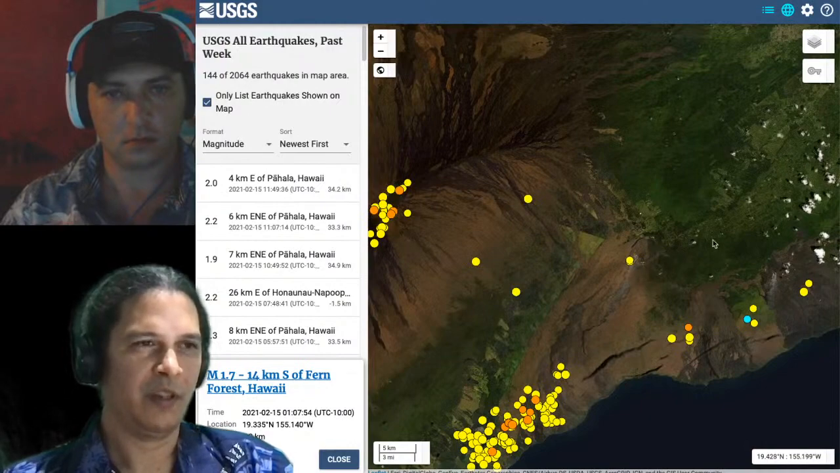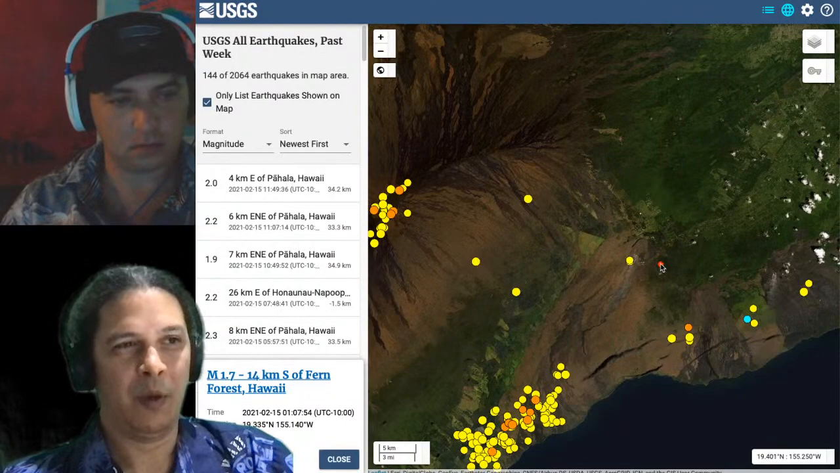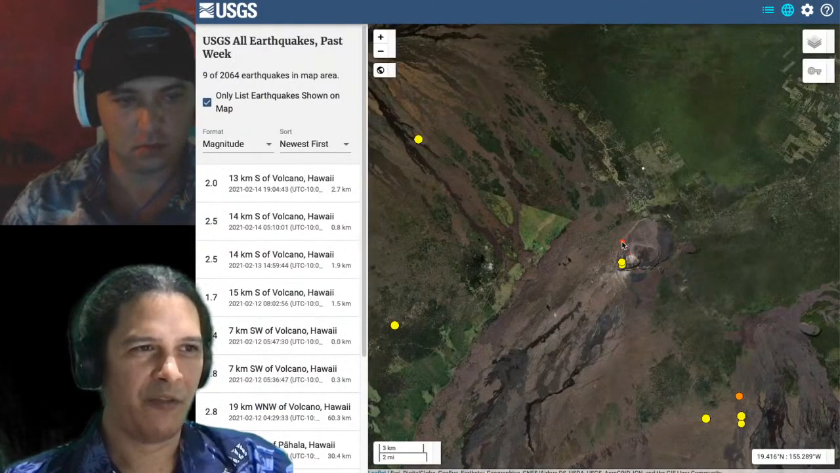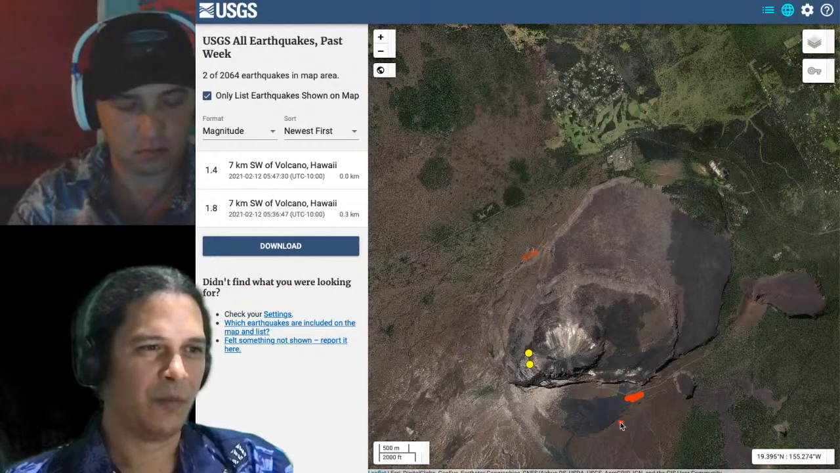It really continued to stay quiet as the pressure has not been really building, apparently, right? That's the one signal we see, the spreading, when we zoom in here on the caldera, spreading the GPS station from one that's about up here, the other one over here somewhere.